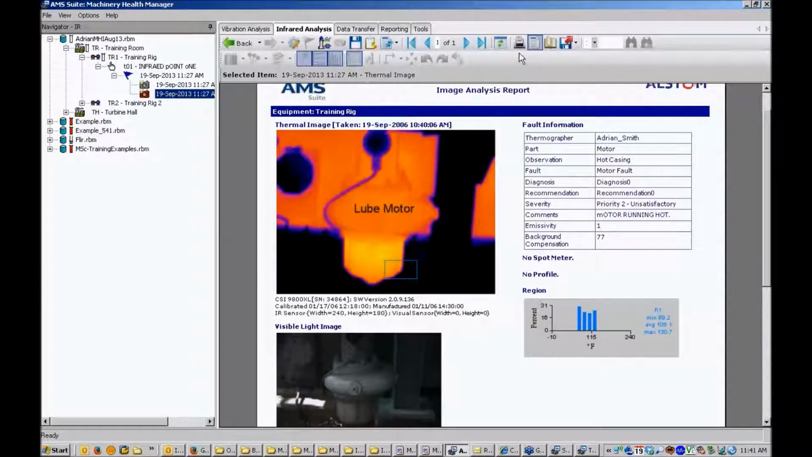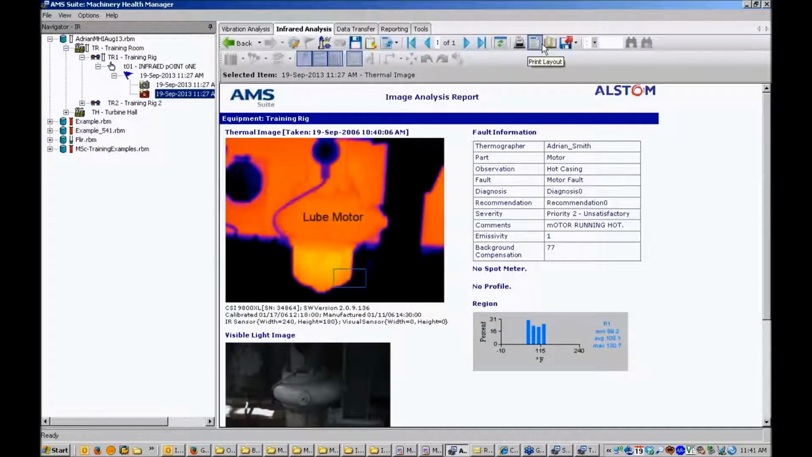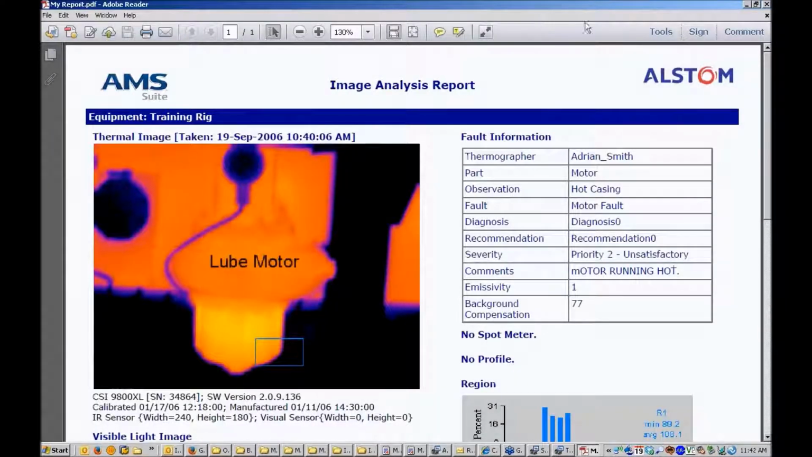Now this report, I can either print it out, so there's a print button available there. I won't actually print it, but there's a print dialog box where you can choose your page setup and your page layout, etc. I won't go through all of that. What probably most people will do is export it to a PDF. So I might just quickly do that. I'll give it a name, my report, and save that on my desktop as a PDF, and that should open up automatically. Just give that a sec to update the screen. It's just opened up. So that's my PDF version of that report.